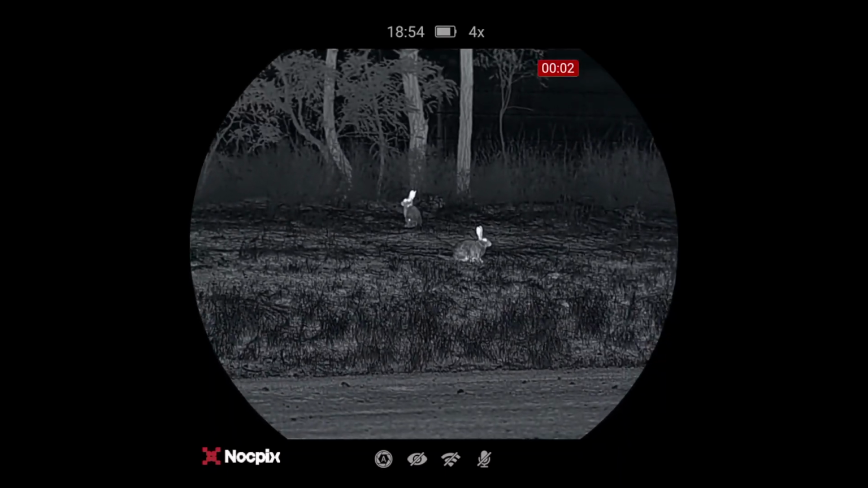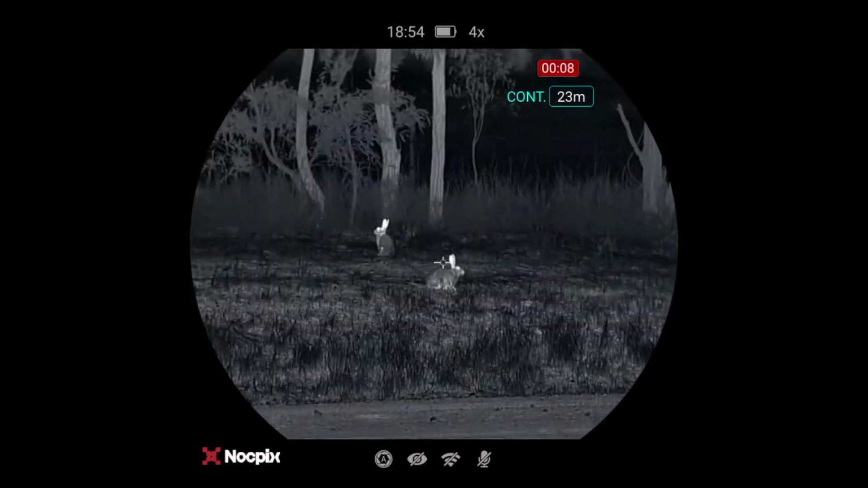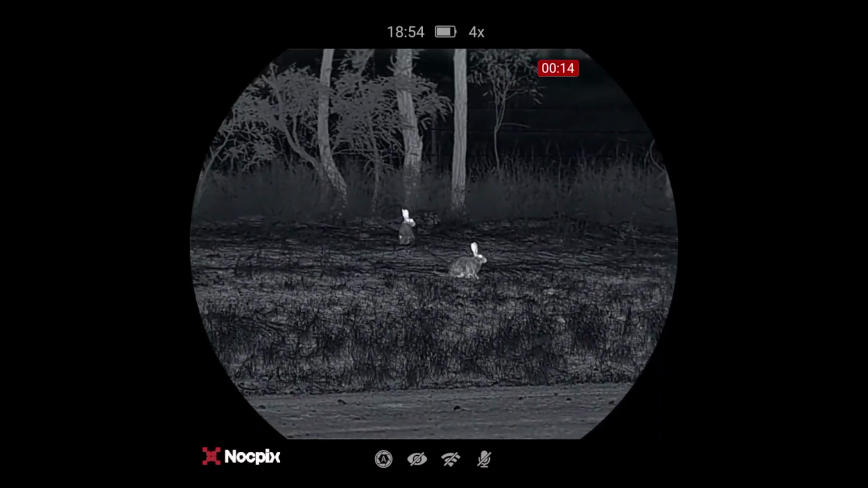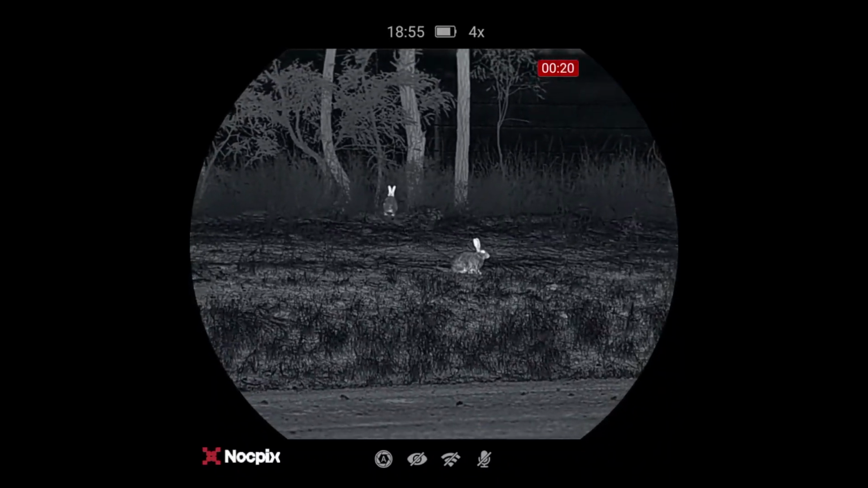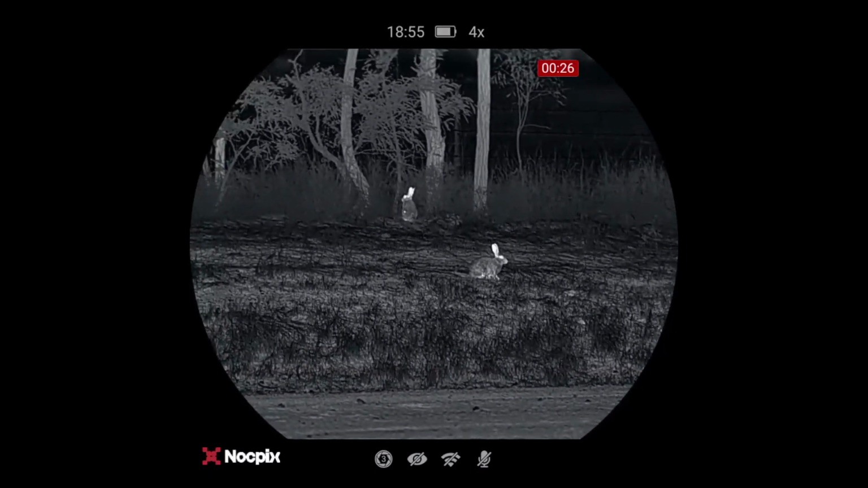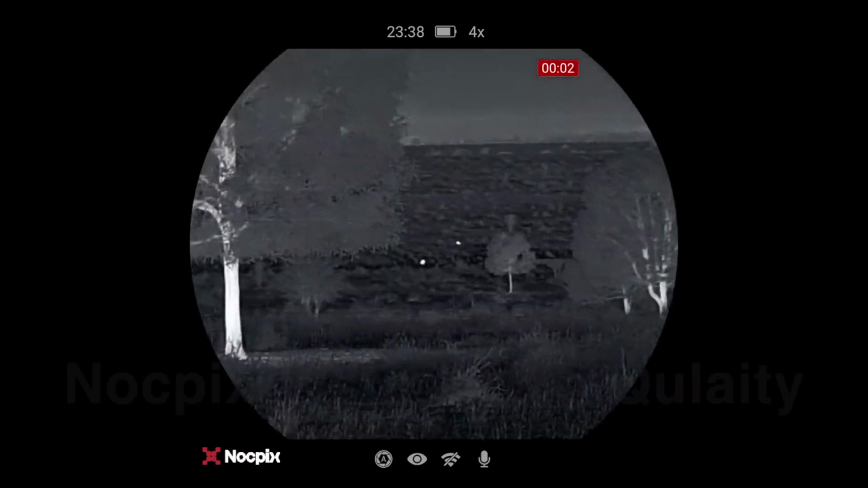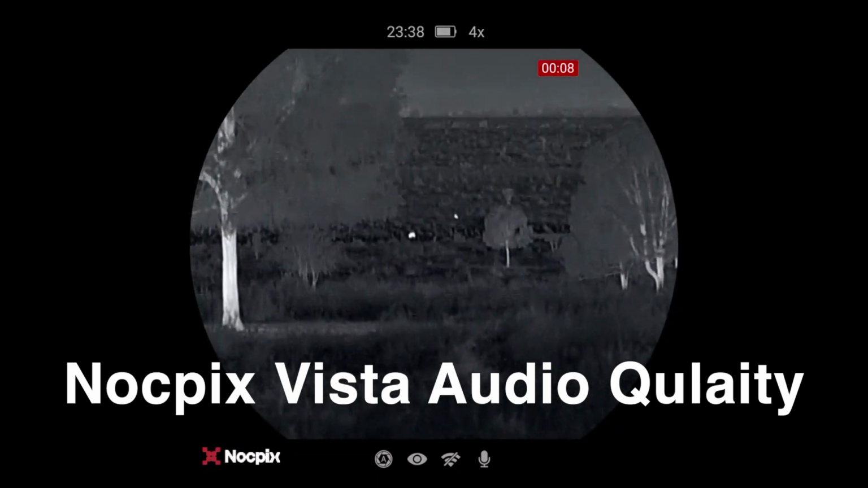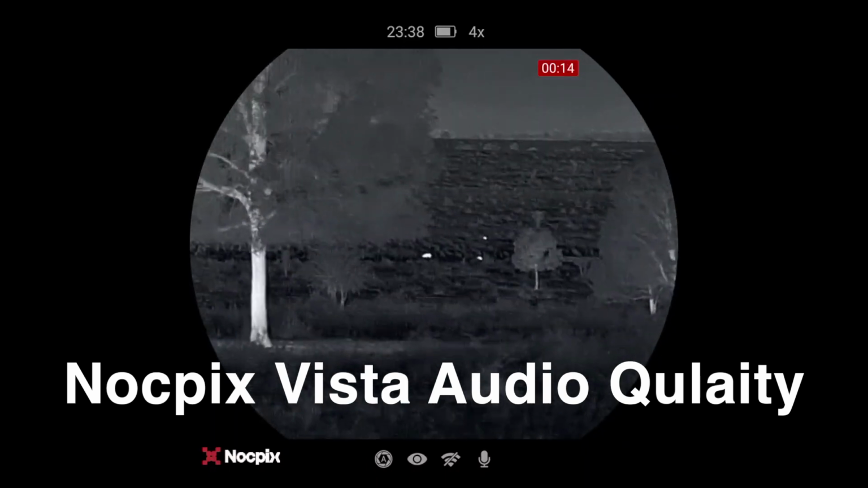Okay, this is using the Nocpix Vista H50R, and there's 2 rabbits here at 23 meters. Now, this isn't the audio from the device. It has got very good audio, but when I did all the recording and comparisons of all the different thermals, I forgot to turn the microphone on the device, so none of the recordings from the Vista got any audio recorded, but it does have very good audio. Okay, so this is using the view through the Nocpix Vista, and I've got the image stabilization on, so it is zoomed in a little bit more, but got 3 pigs down there.